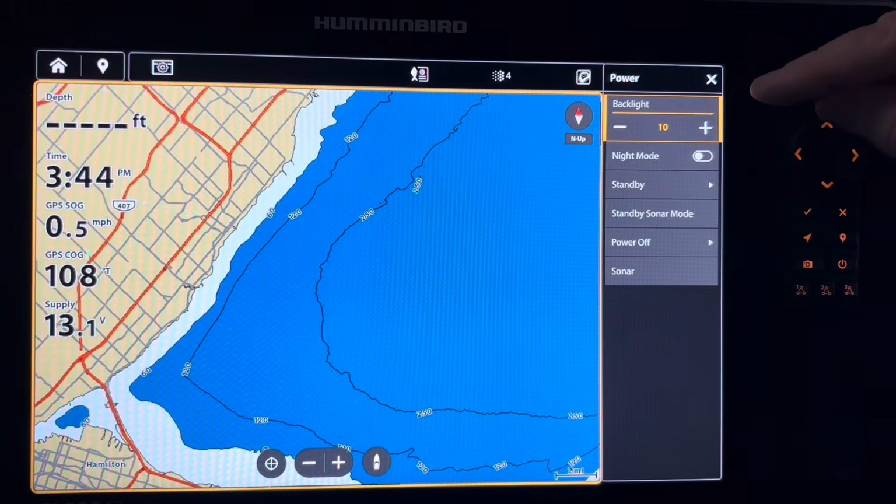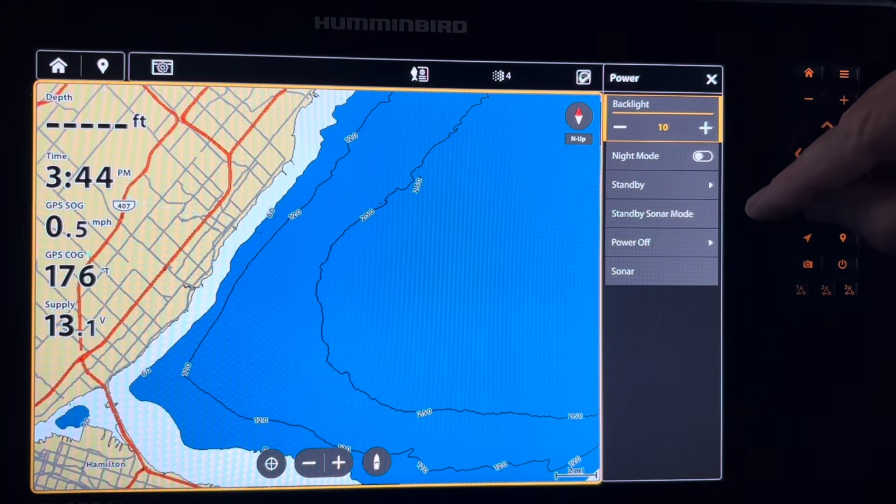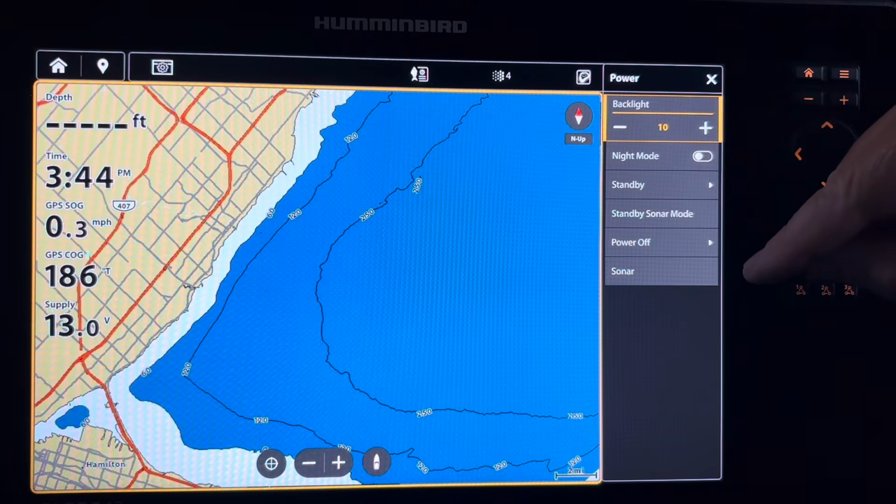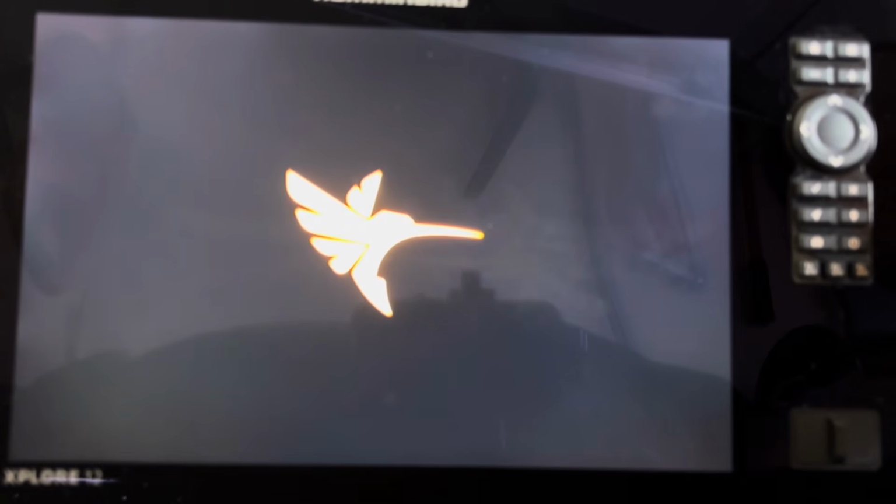So we have backlight, night mode, standby, standby sonar mode, power off, and sonar. To turn on your Humminbird XPlore unit, simply press and hold the on off button and you can see that it starts to fire up.